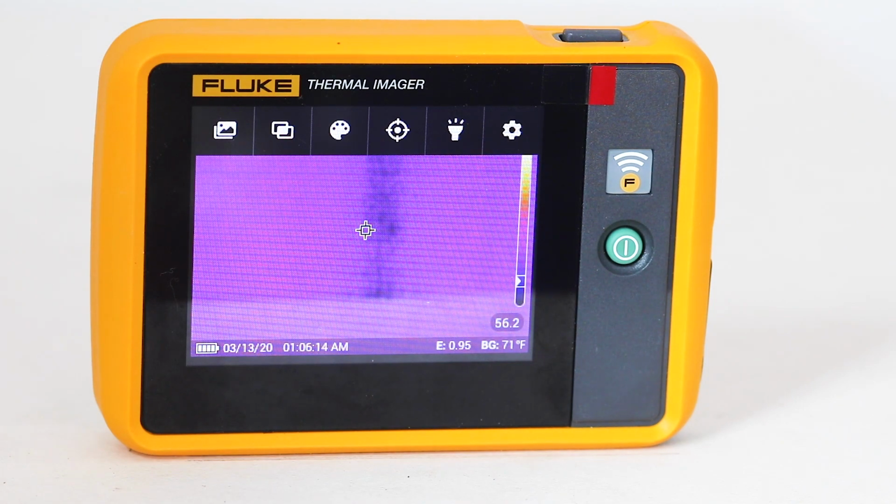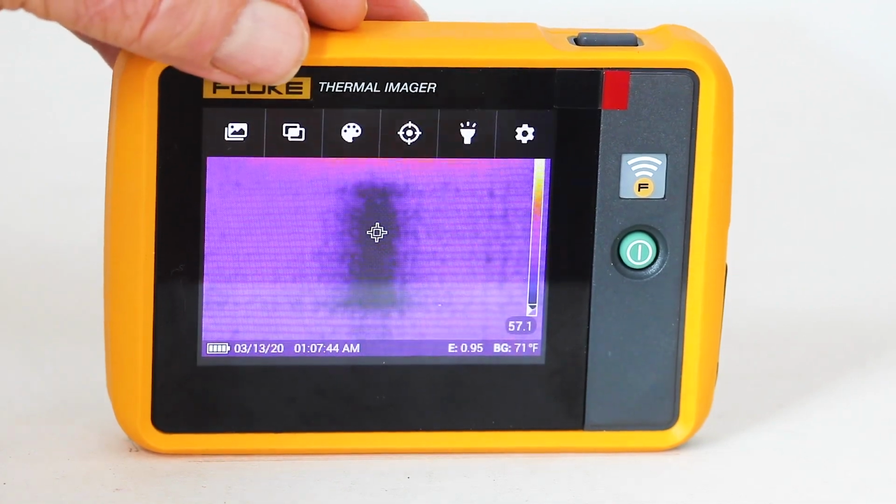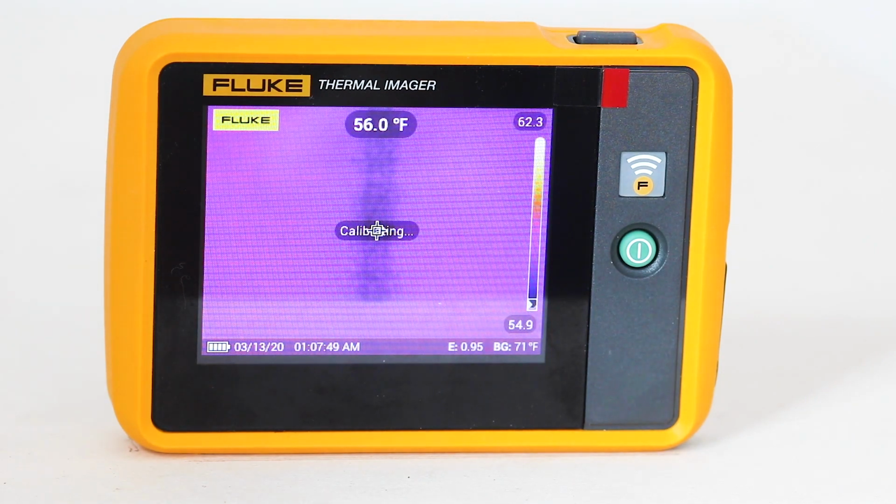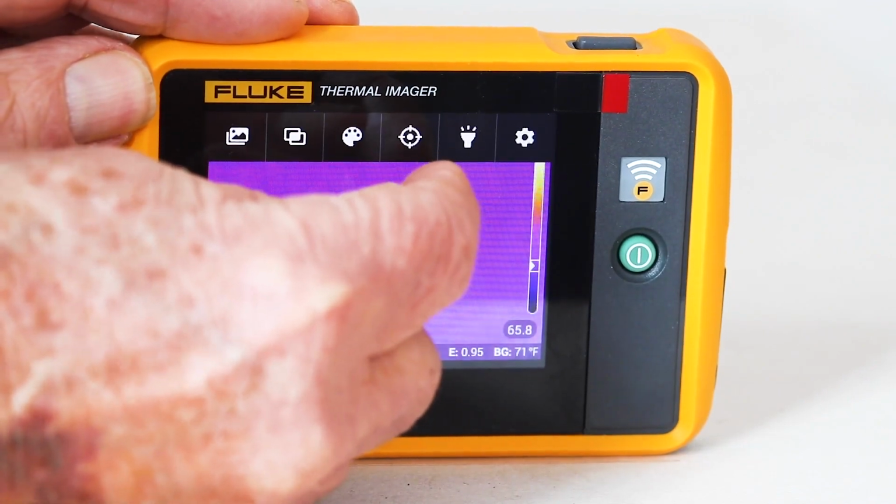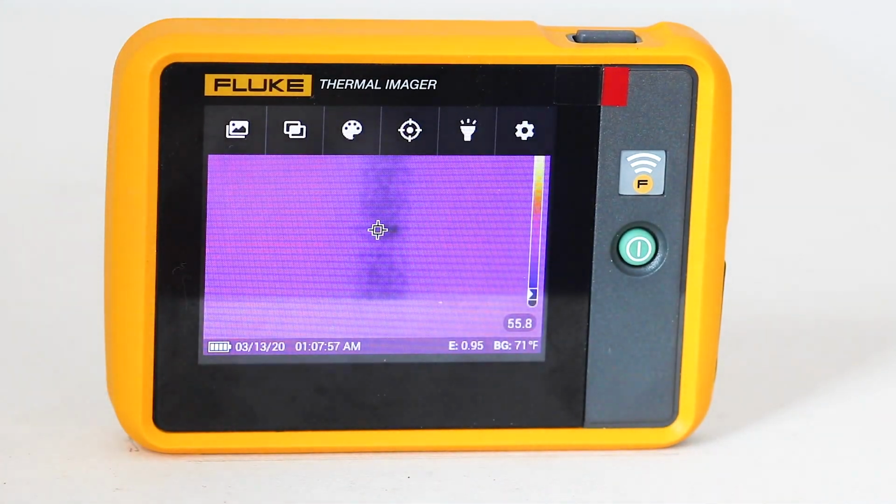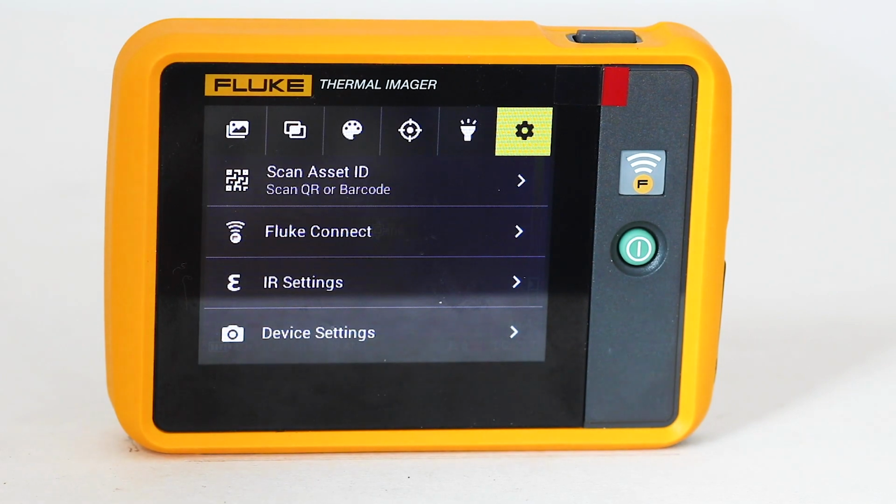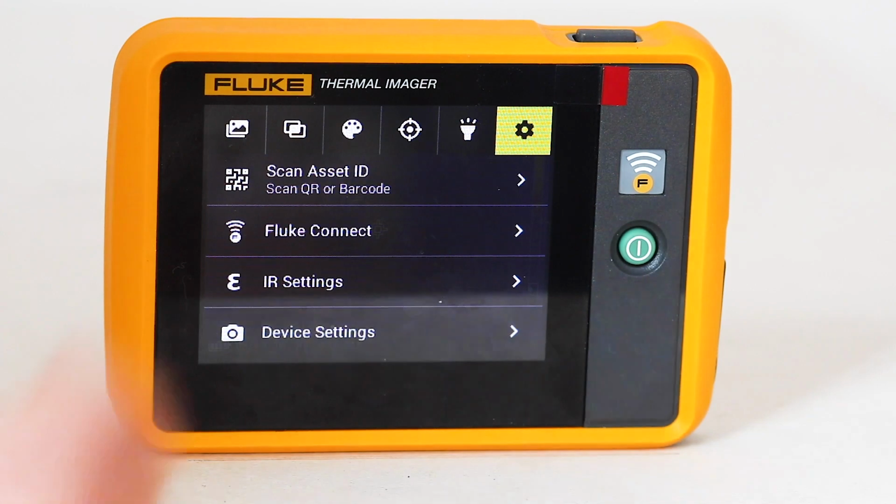Beginning at the left, the main menu items are memory, image, palette, display, light, and settings. Tap any one of these to see the associated submenus. It would take hours to describe all of them fully. Instead, we'll look at one of them, settings, which is accessed by tapping on the gear at the right.